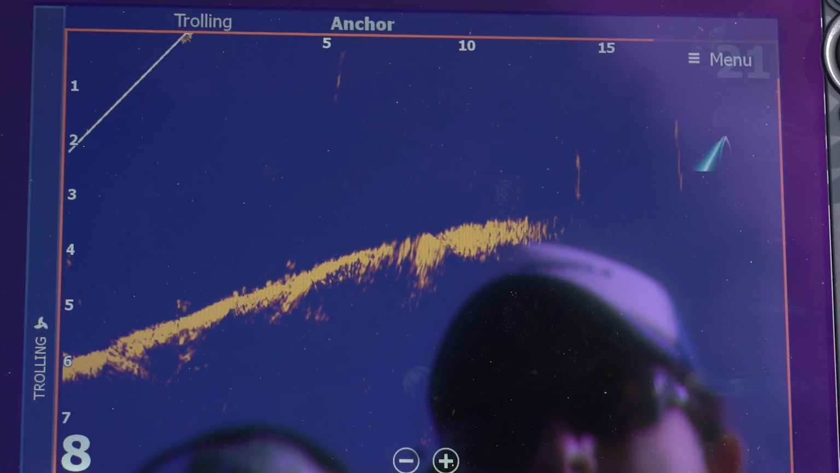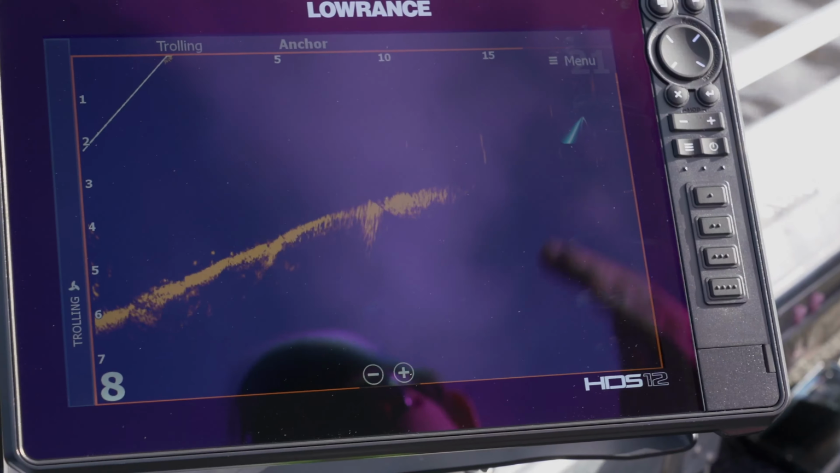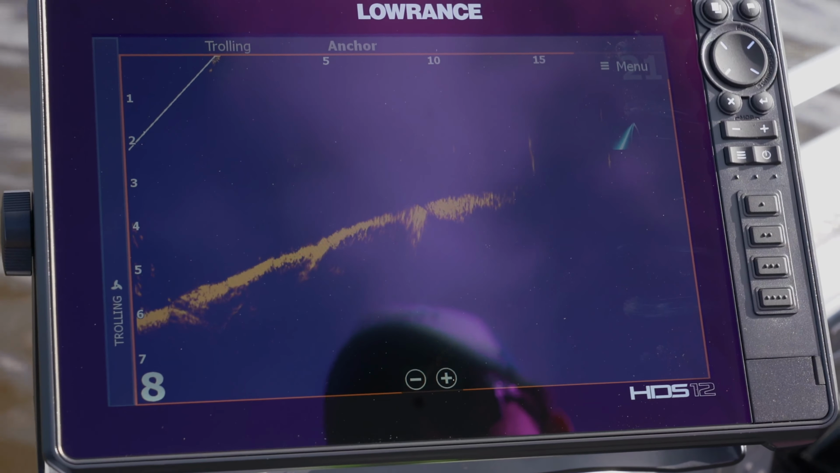So this will pop up, and you can see very minimal interference running your 3-in-1 transducer as well. So not only is it a clear picture straight out of the box, it's also very clear when you do have other frequencies with your sonar going at the same time.